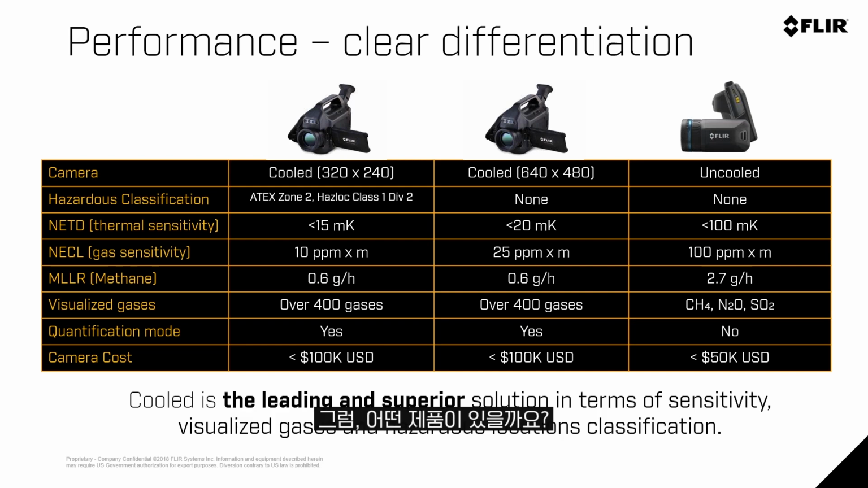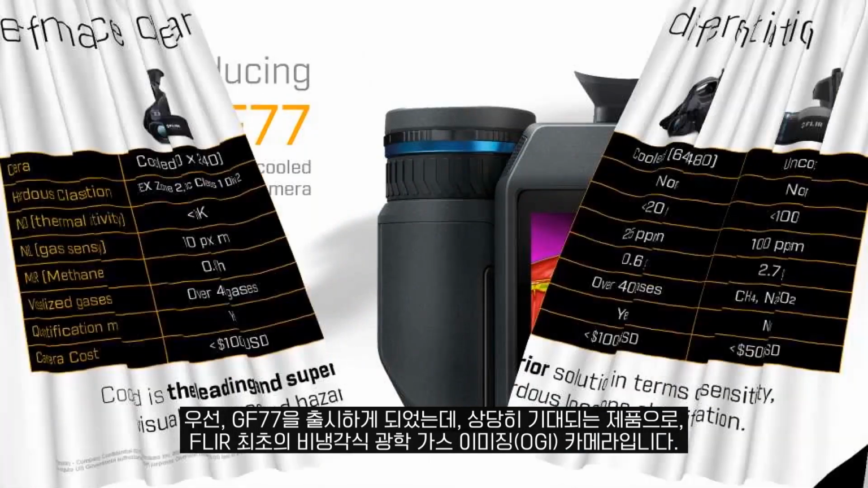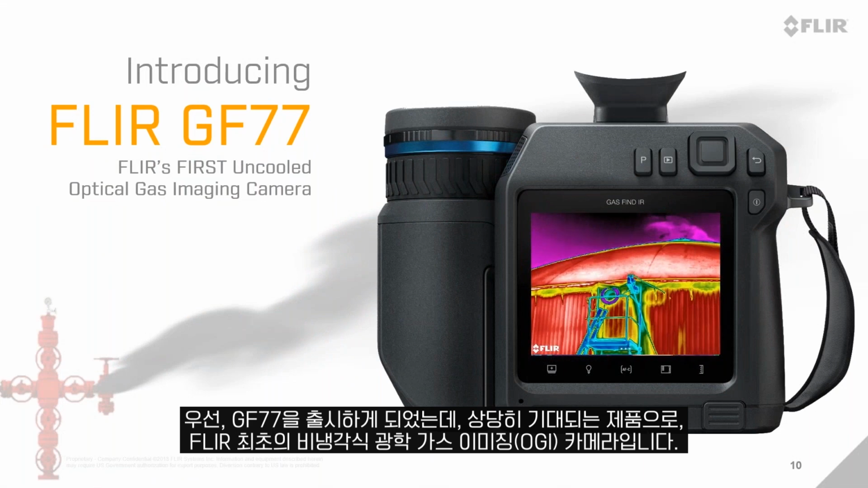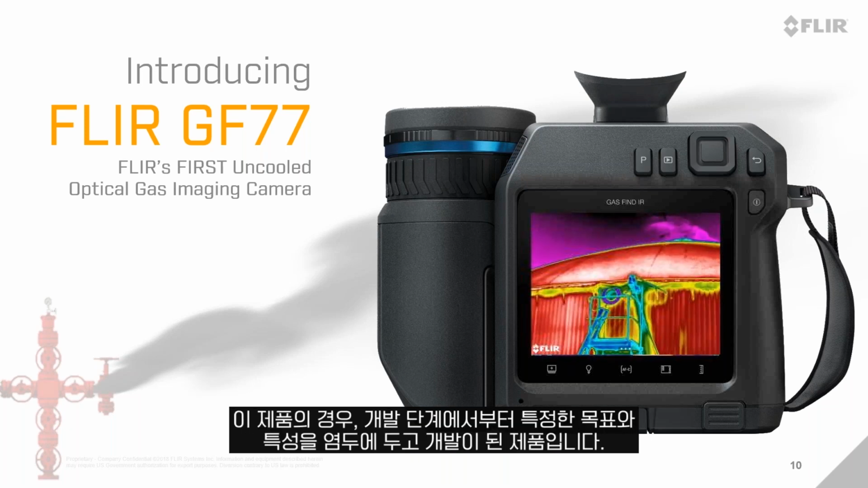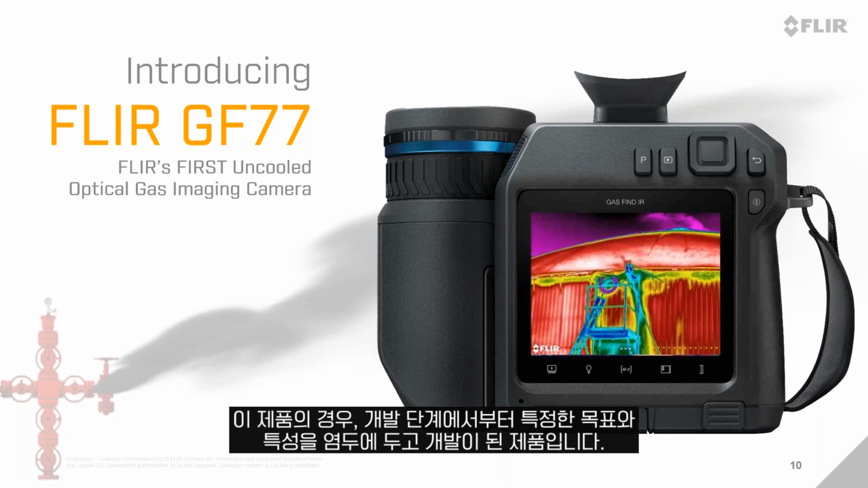So what do we have to show you? Well, again, we are extremely excited to introduce the GF77 to the market. Again, this is Flir's first uncooled optical gas imaging camera. It is manufactured specifically with certain design objectives and certain characteristics in mind.